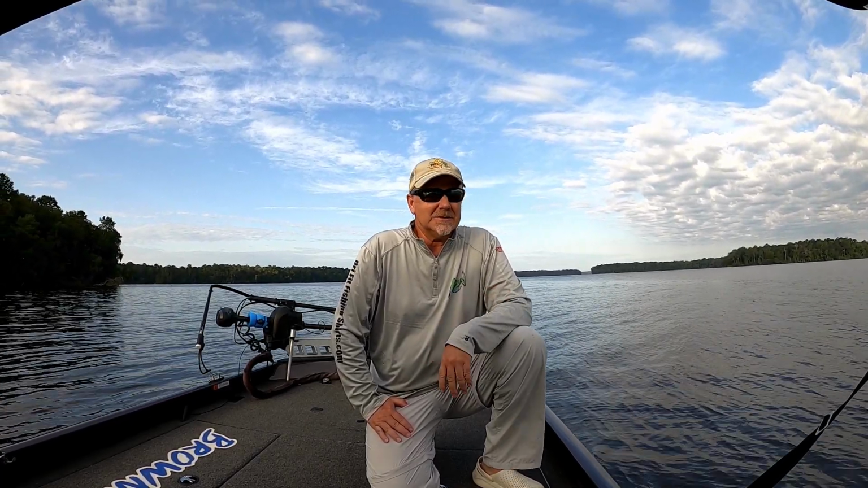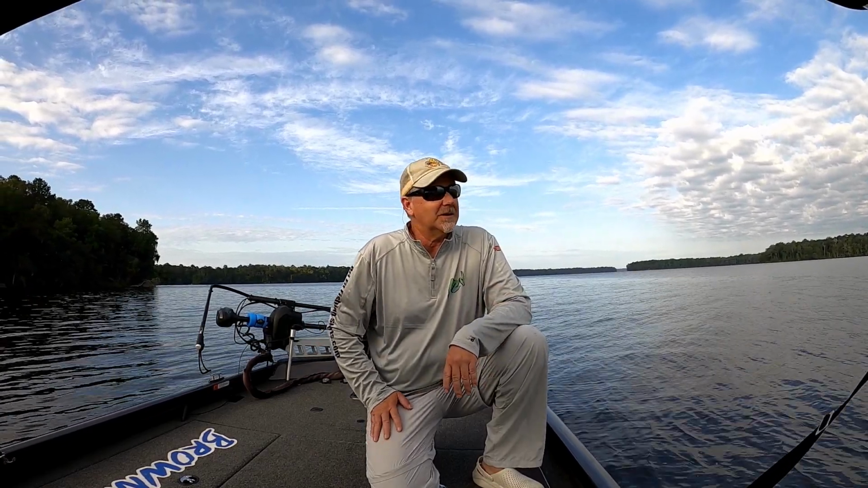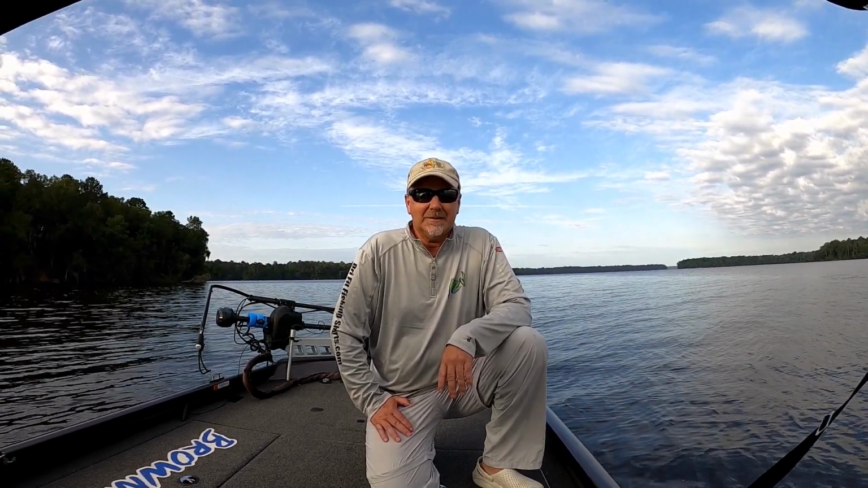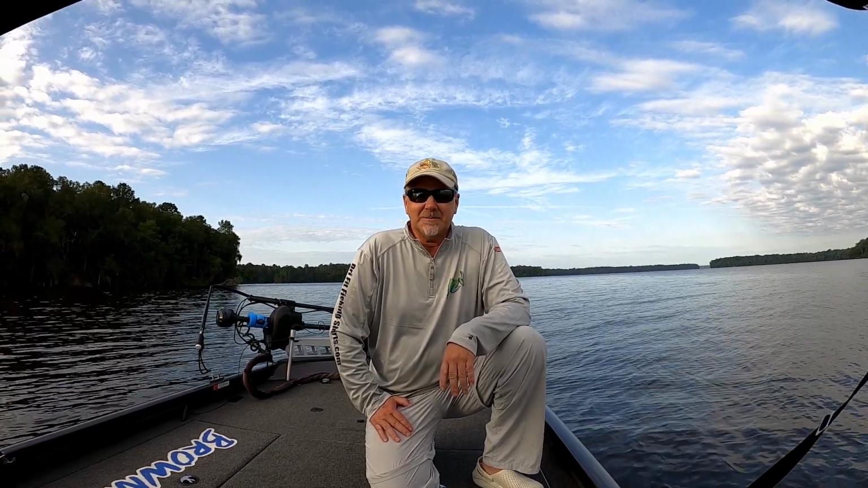I updated all my units, so I lost all my settings on everything. So this morning, first thing, we're going to adjust these side scan units and I'm going to tweak them back and get them the way I want them. And I'm going to show that to you guys and how easy it is to set up a side scan.